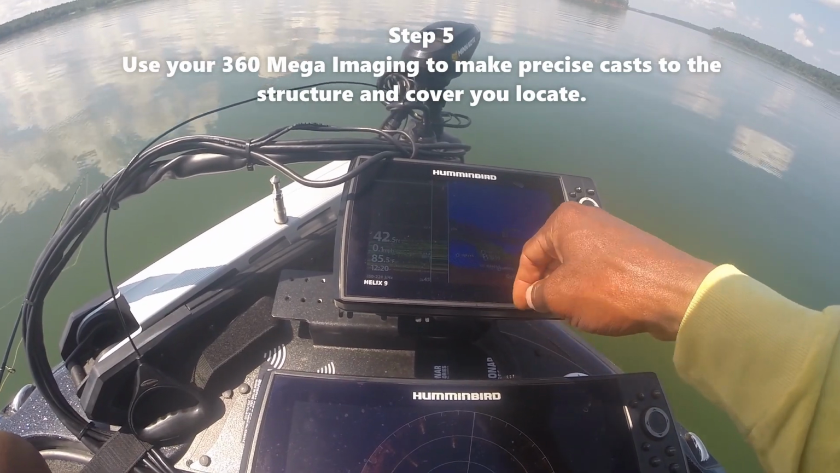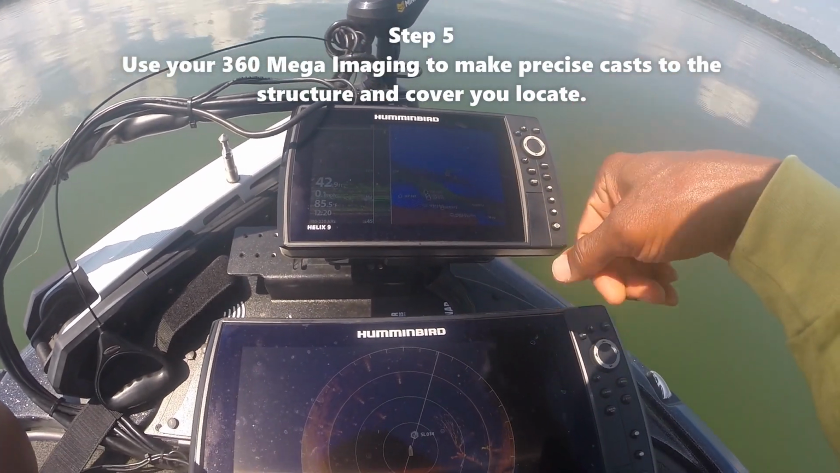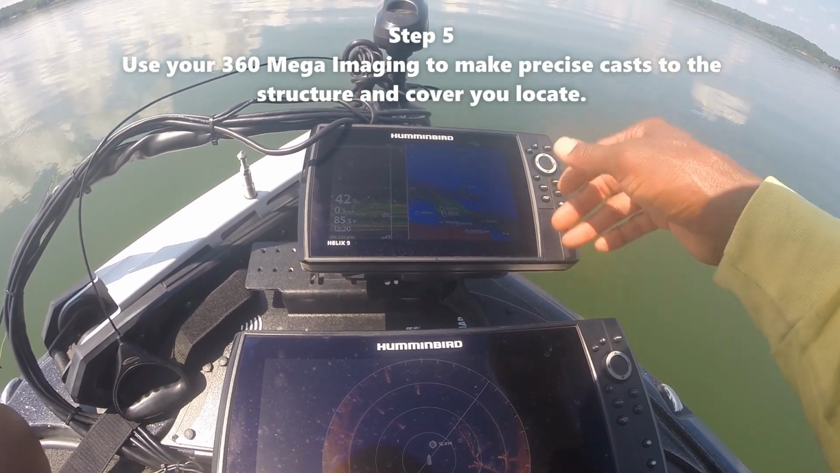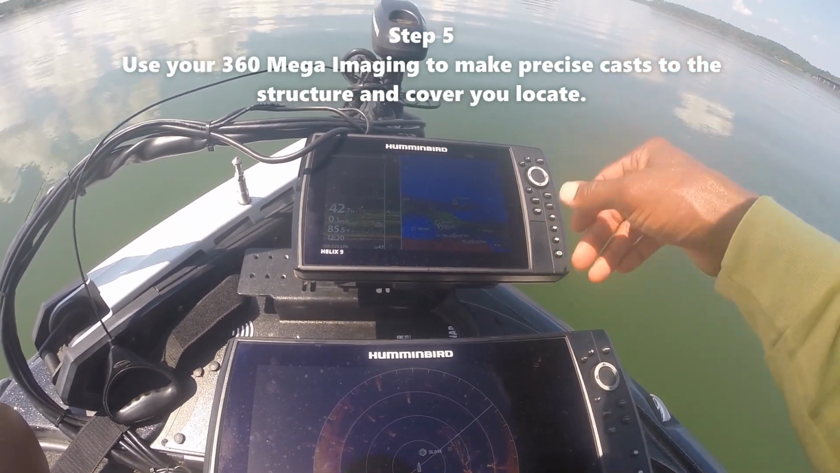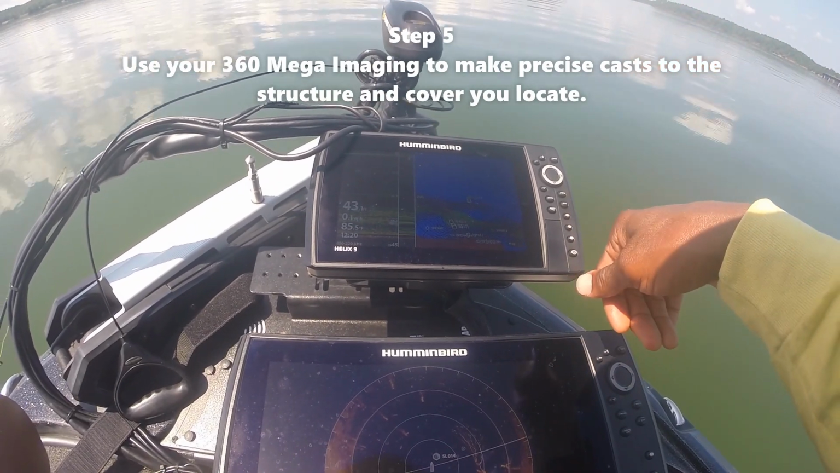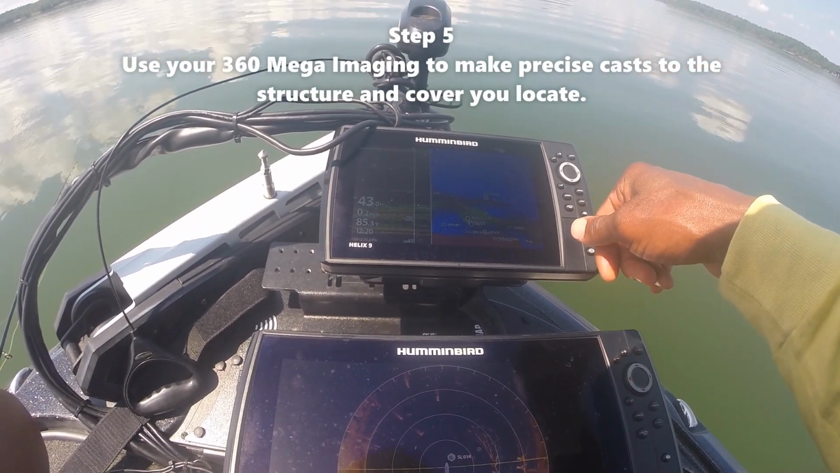I went through here and marked a bunch of different things in there, trying to see if I can get some of these fish out of here with a shaky head. Just trying something new out here on practice day. Like I said, it's not about catching fish, but it's about finding the fish and seeing what technique it takes in order to get those fish to the boat.